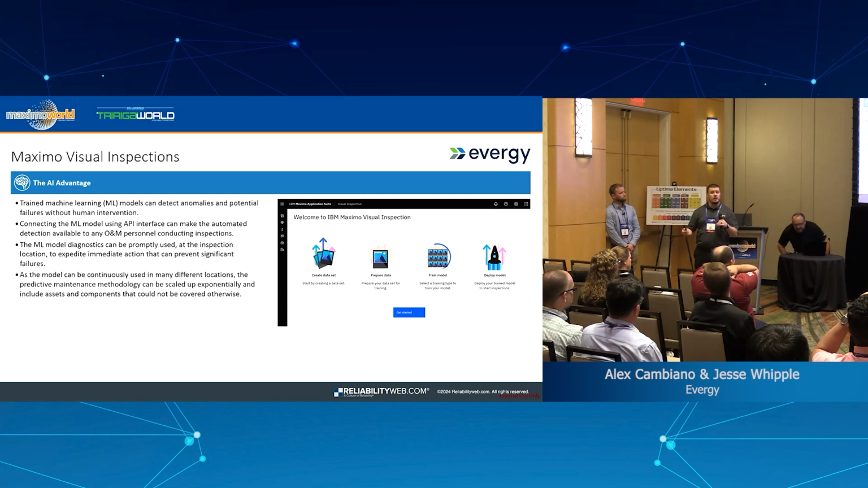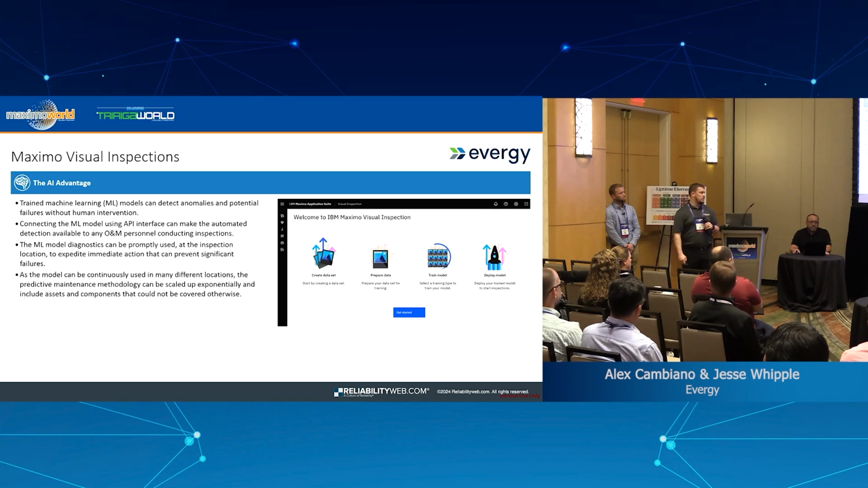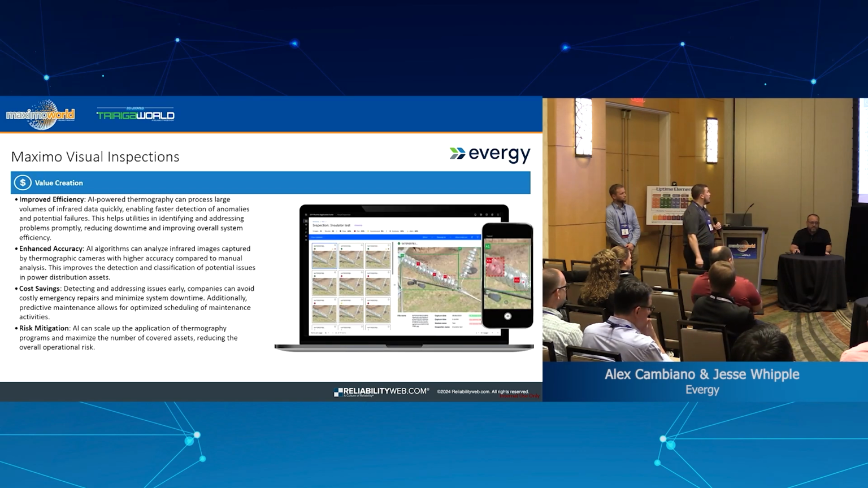We teach them how to use the infrared equipment. So there's a lot of education that goes into that, but take some of that guesswork, take some of that variation away from them, and move it into a model that's going to get more consistent results for us and auto-populate. Here's this picture. This is what that returns. Here's that result. So, with that, let's jump in.